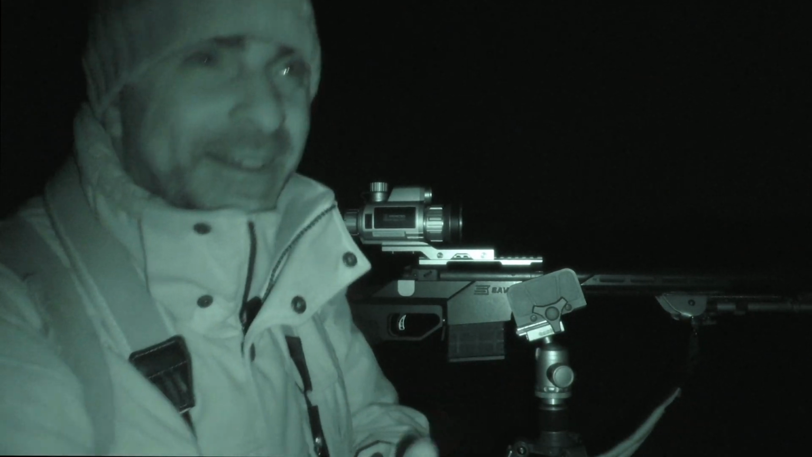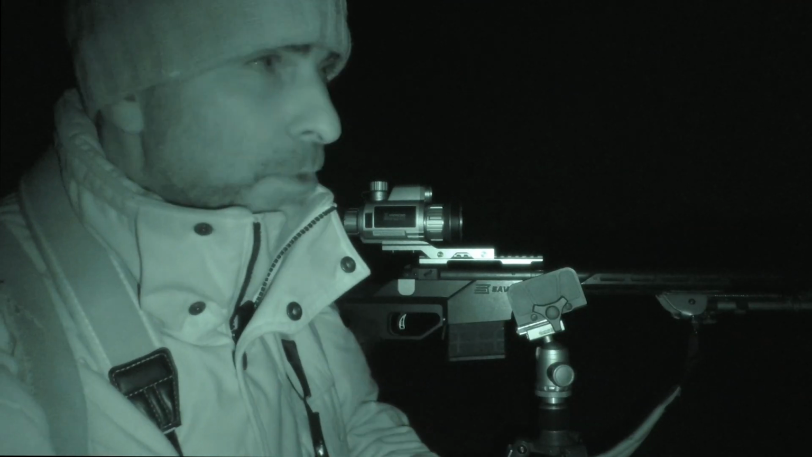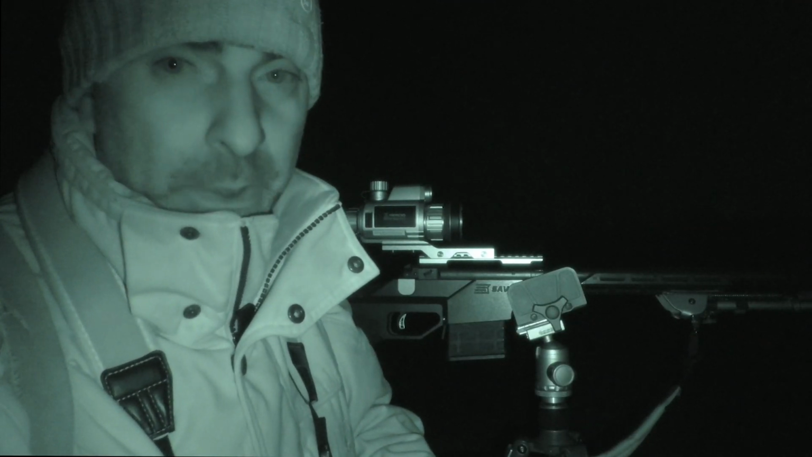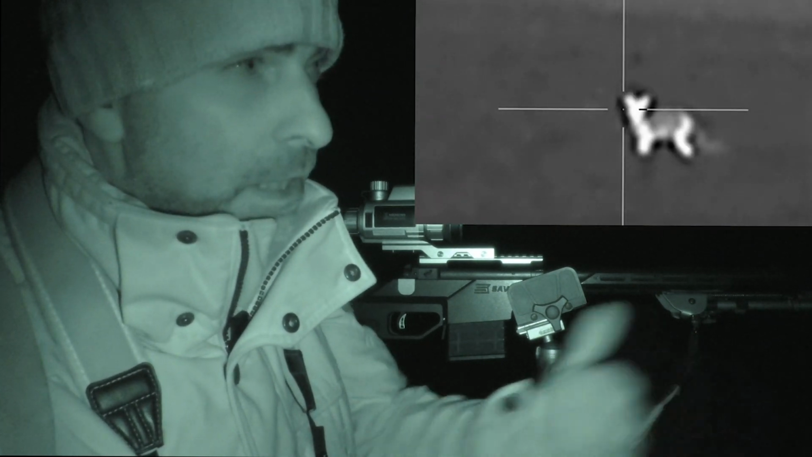That's one down. That came in lovely. He was just going out across the next field, and I gave him a little squeak, and he straight away stopped and looked back, and just carried on squeaking. He come straight in.